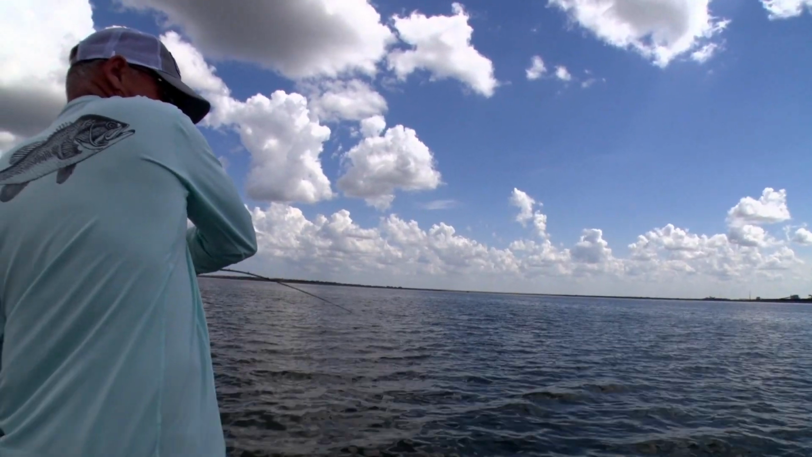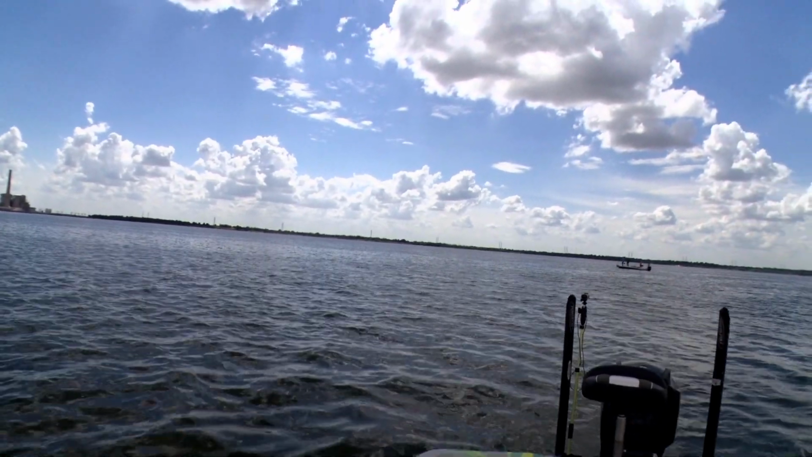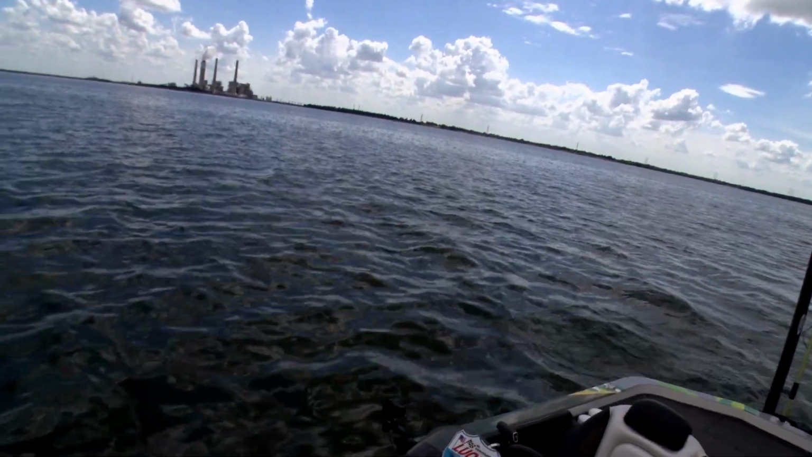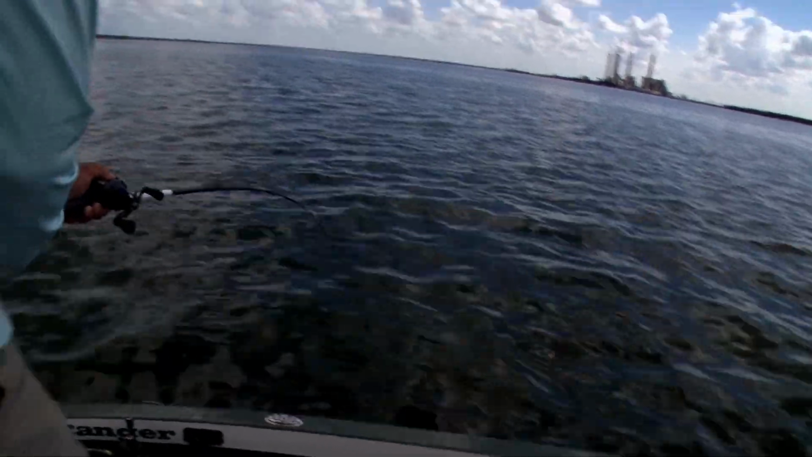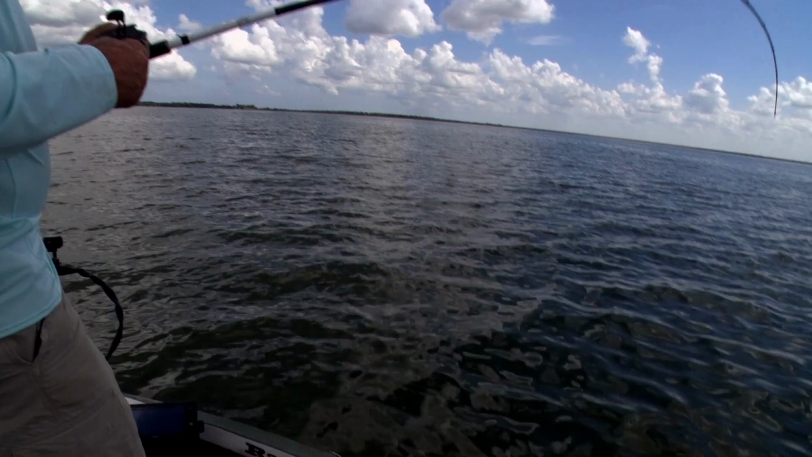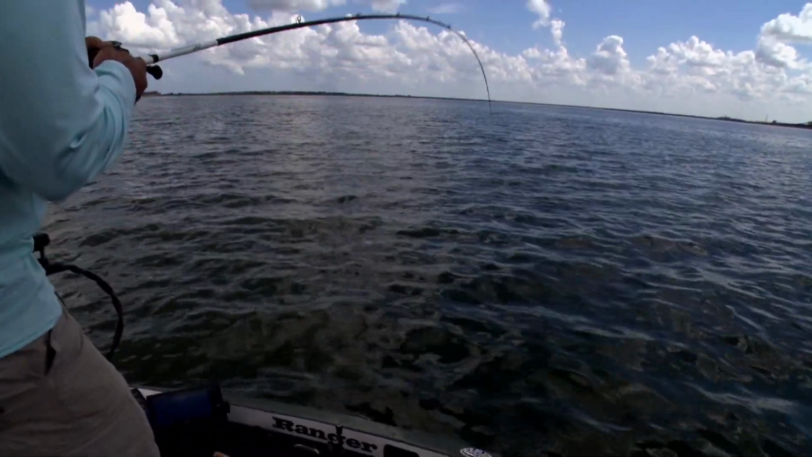But what I realized is that there are little windows of time where you get on it, it's just right, and you catch 5 in a row, 4 in a row, 3 in 5 casts. Early on I didn't take advantage of that very well, but later on I've really taken advantage of that. This is my 5th cast in a row right here.